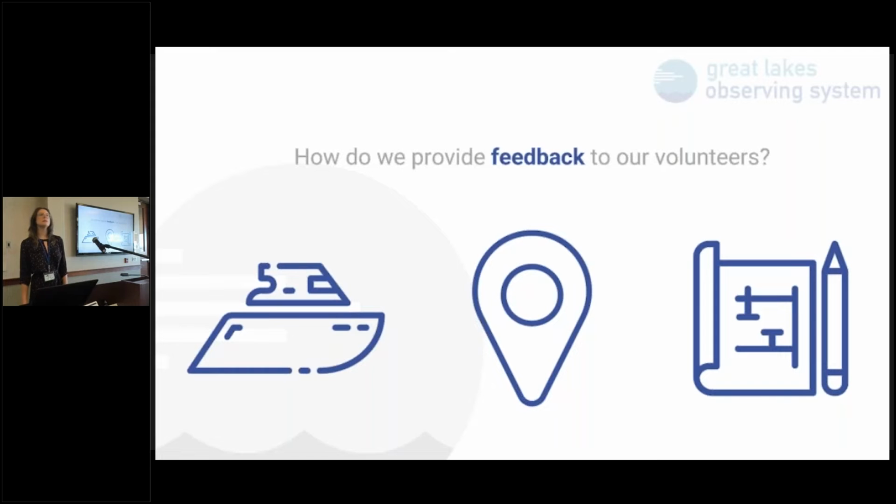So it's all well and good that we have all these vessels and volunteers in our crowdsourced bathymetry, but we have to start providing feedback to them. So we've been looking into how we're going to do that. Well, first, they want to know where they are collecting data. And then they might want to know where they should be collecting data. If we can show them where they are, we can show them where they might want to go.